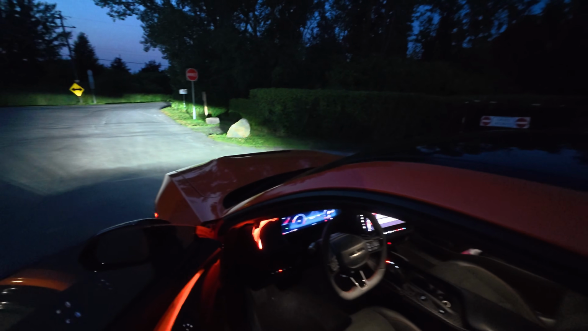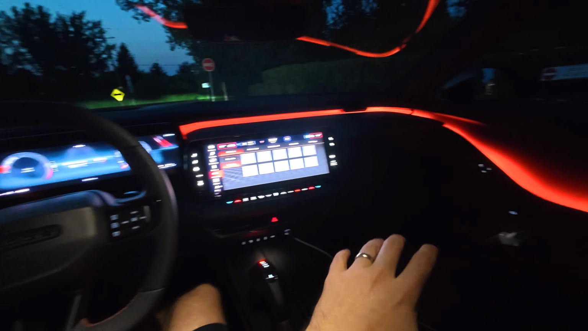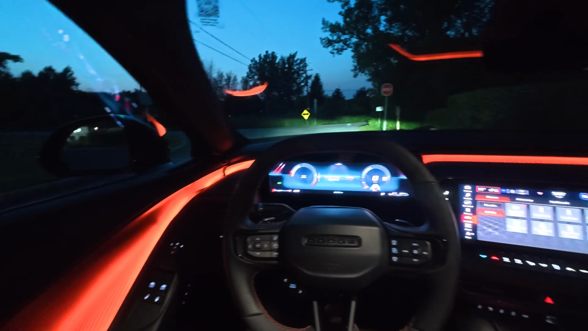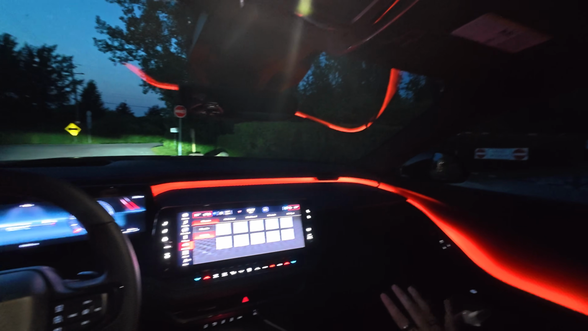I actually have the dome light on, so I'll turn that off once we actually get going here. But as you can see, look at all this really nice stuff. You've got Uconnect running here. We've got some nice digital stuff here, but the highlight is really that ambient lighting, which of course I have in orange. My exterior is orange, I have to do that. Carbon fiber here. All of this around here is going to be carbon fiber as well. Just looks really, really good.